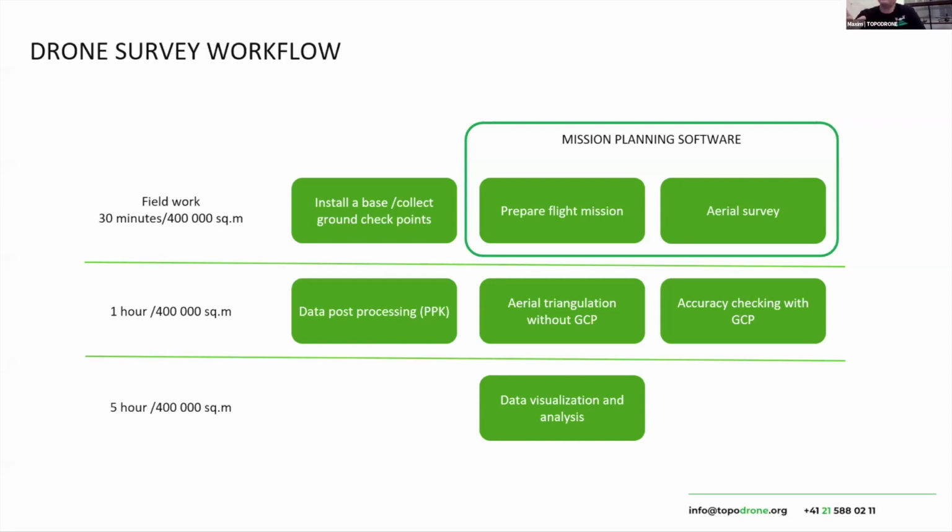But with a PPK system, you just need to put one or two ground control points to check accuracy, and maybe you need some ground control points to calibrate focal lengths. During our training, we show how to calibrate focal lengths and how to process the dataset in order to achieve accuracy between 3 and 5 centimeters. For three-dimensional models, in some cases we can achieve accuracy up to 2 centimeters.